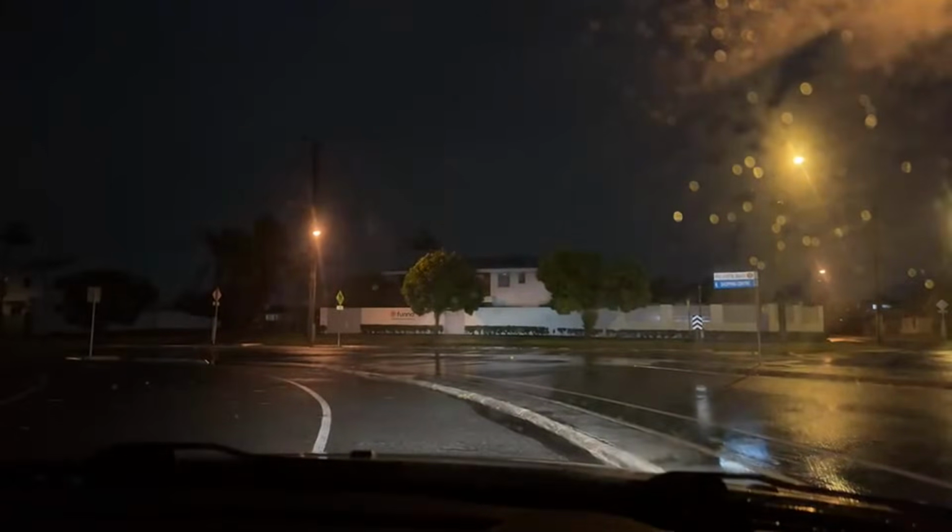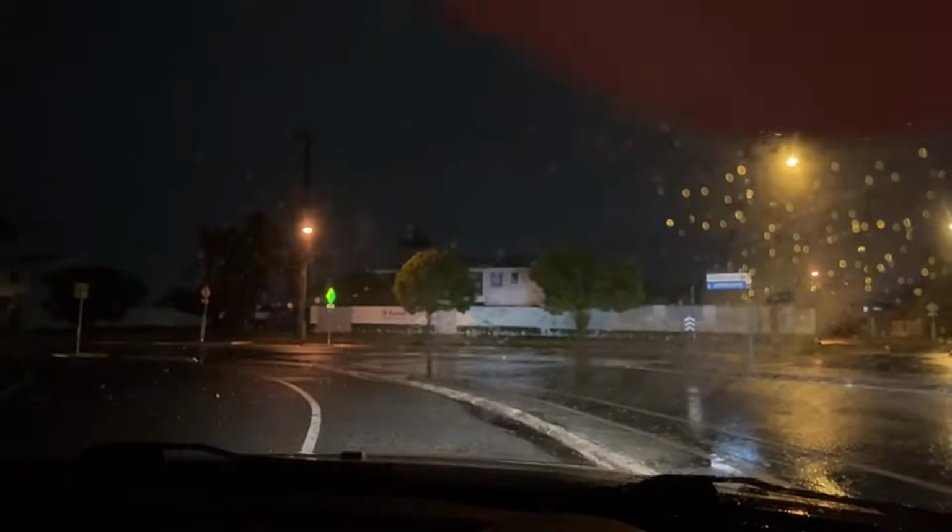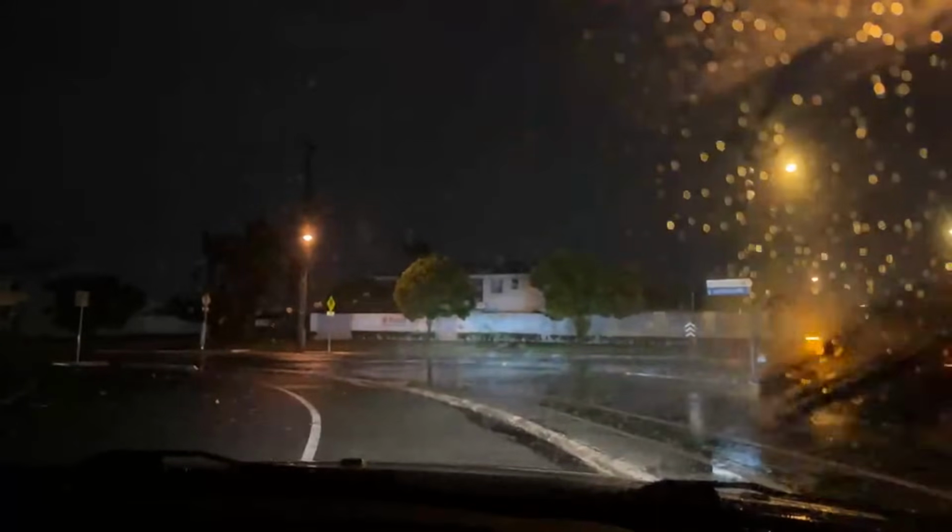Now that I'm back in the car, let's do that windscreen wiper thingy again. I got two working windscreen wipers this time. So let me just tighten this up. Alrighty, these lights off, so there's less reflection. And we're good to go.